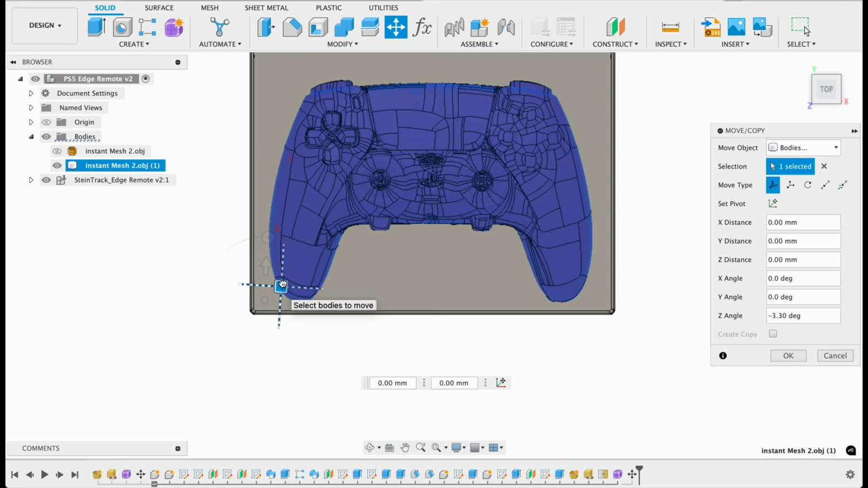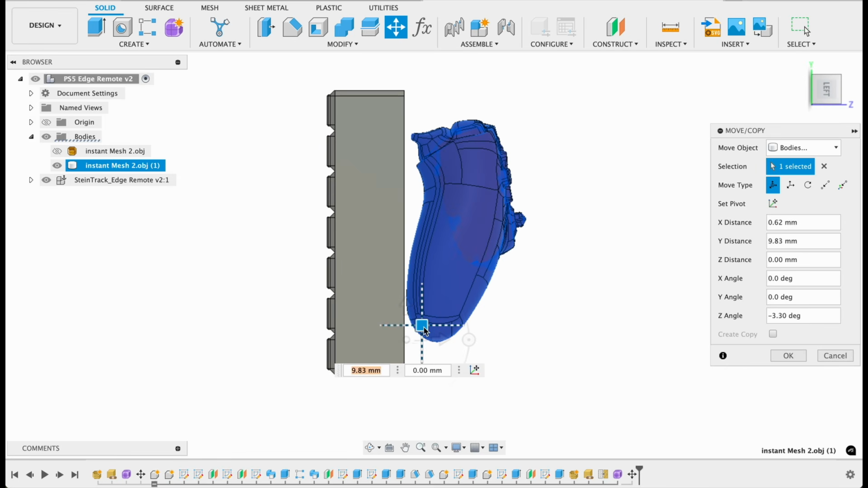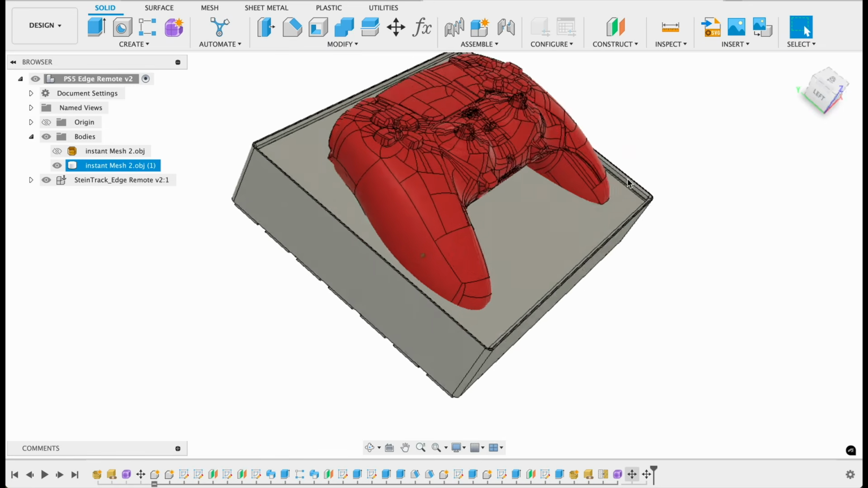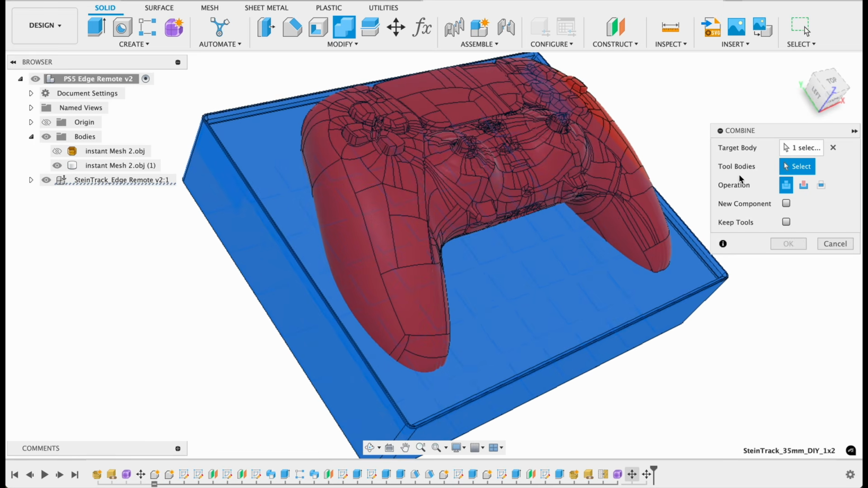Now we'll use the solid body to cut this impression. We'll just move this up just a little bit, and we'll go down to the side. We'll just move this into it ever so slightly. And now that the controller is in the position that we want, we go to Combine. Target body will be the bin. The tool body will be the controller. The operation will be cut.